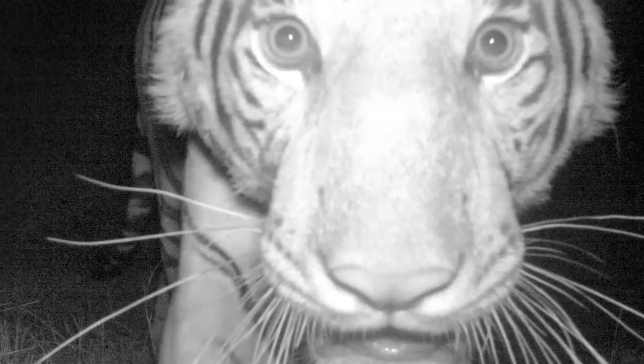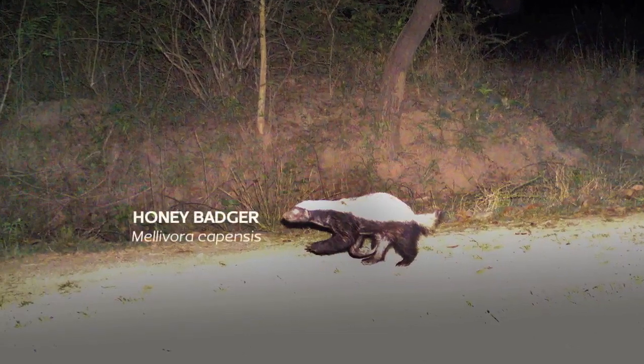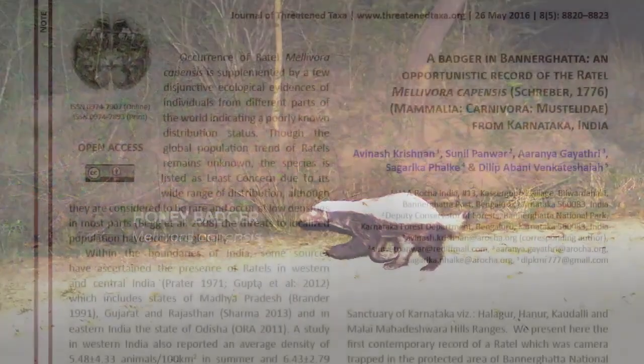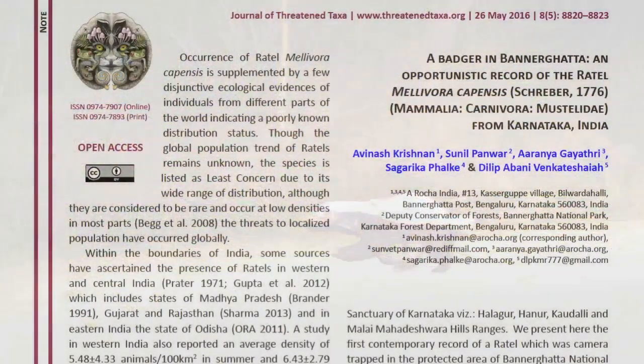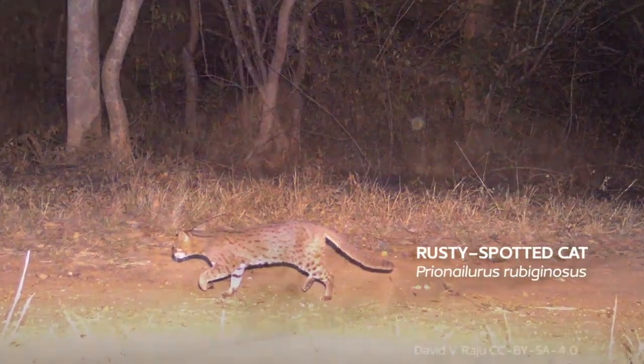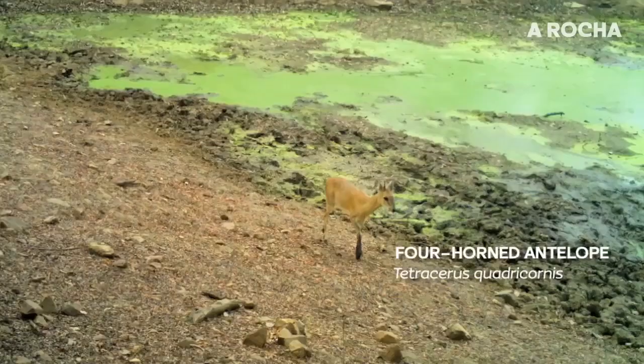And also about the 2 other species, the one being the honey badger, which was a very important find in this park, because if you look at the state of Karnataka, confirmed presence of this animal has been only reported in 2 areas, and one being the Bannerghatta National Park. Apart from that, it has also confirmed the presence of the rusty spotted cat as well as the four-horned antelope,